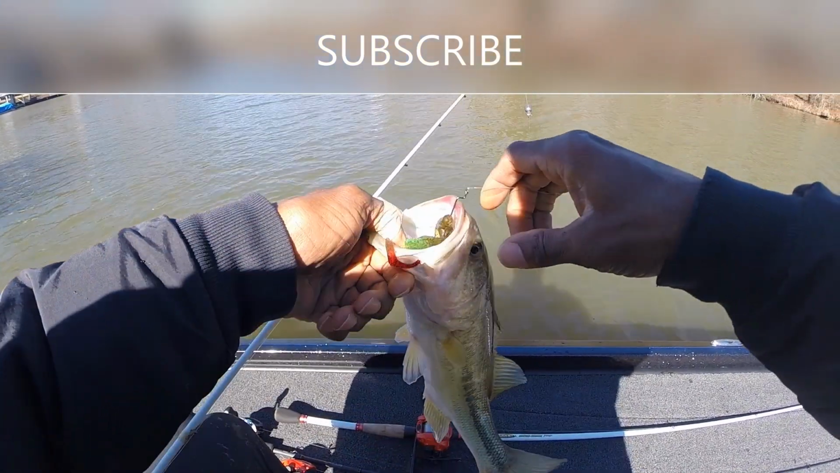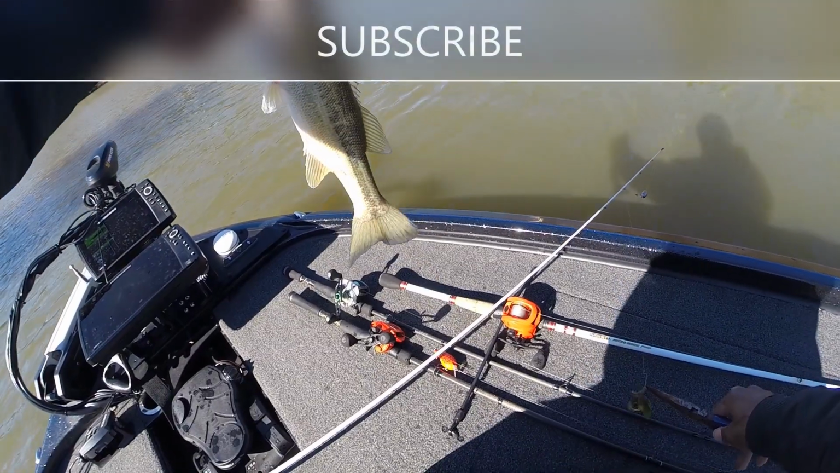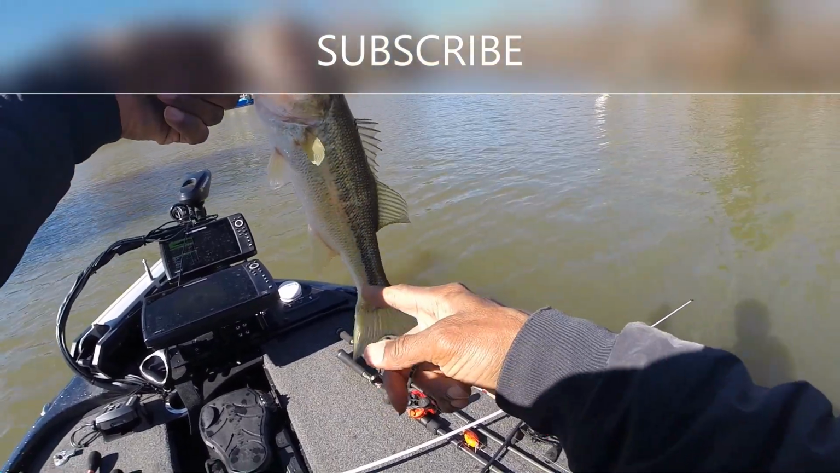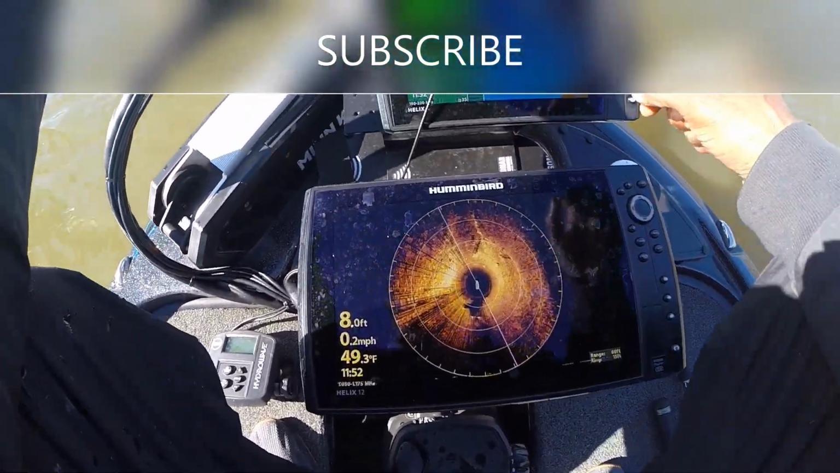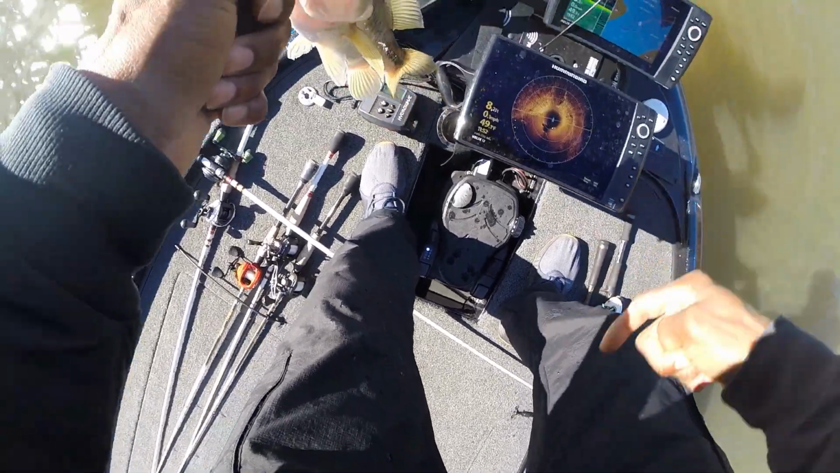All right, there we go. Carolina rig. He swallowed that one. All right, there we go. I'm out here pre-fishing. This is my first cast off into this ditch. I got another nice fish. Let me show you what I'm looking at on this 360. So basically on this 360, let me put this fish in the live well real quick, come back and show you what I was looking at.